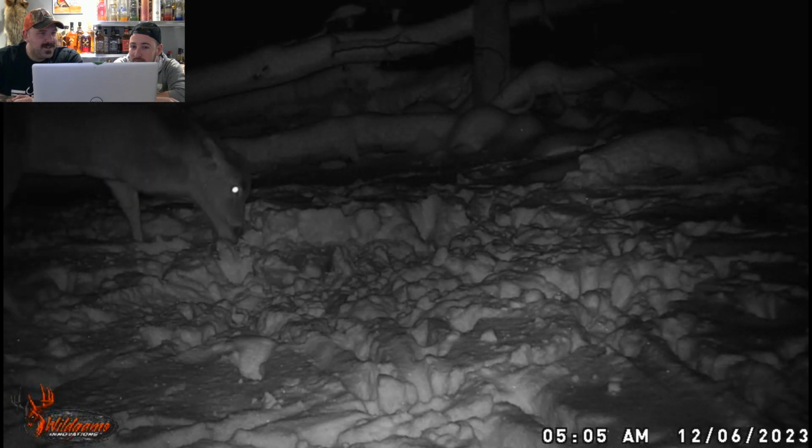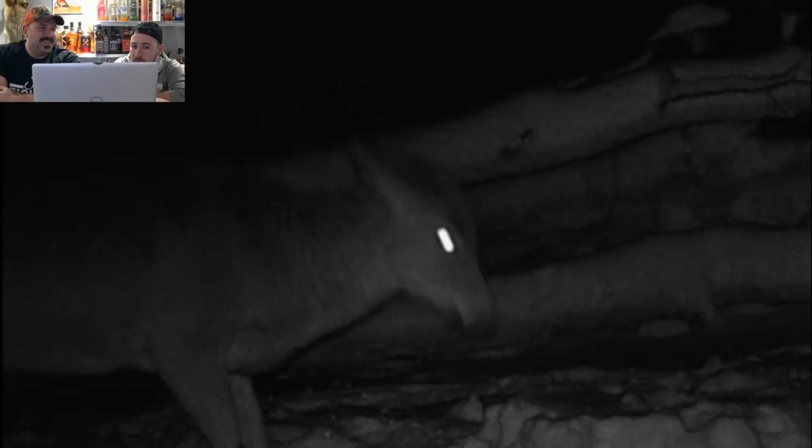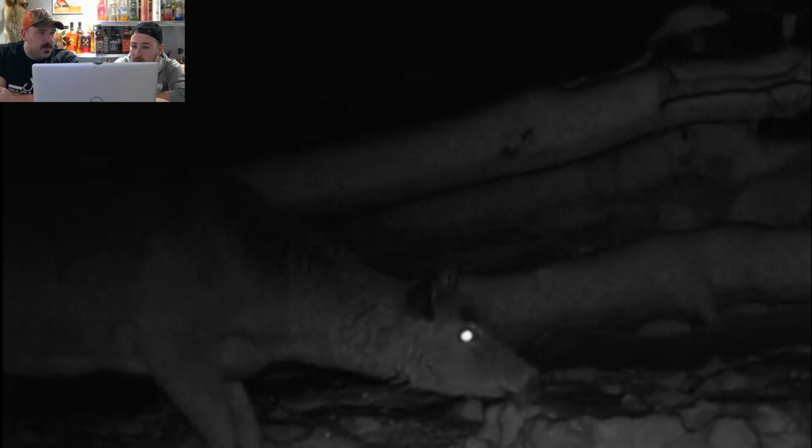Oh, they're getting mad at something. It went and probably chased that doe, the other doe. The first one, look how fat. That's a fat one. Yeah. Ruffled neck. Looks like a pig.